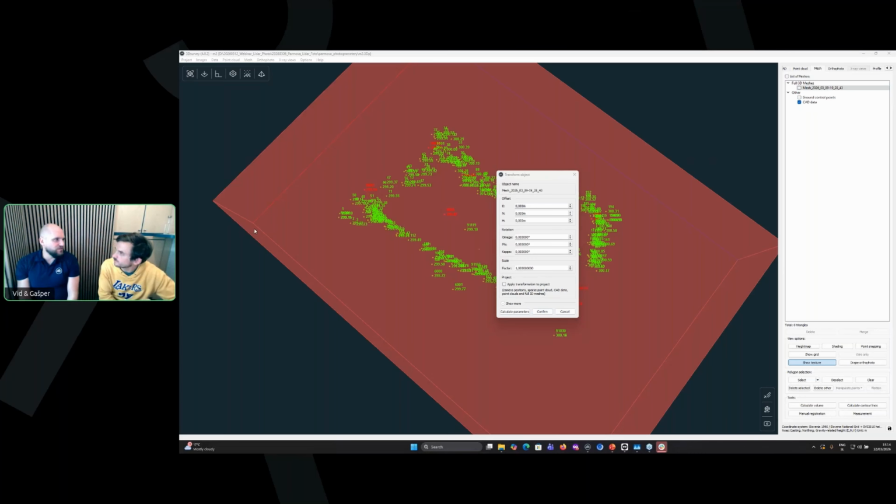Even for the GPS measurements, if you measure twice, maybe there will be 1 or 2 centimeters difference between them. You also don't know how accurately the ground control points are measured. But if we measure ground control points with a total station with millimeter accuracy, definitely the whole point cloud will have higher accuracy. Okay, exactly.